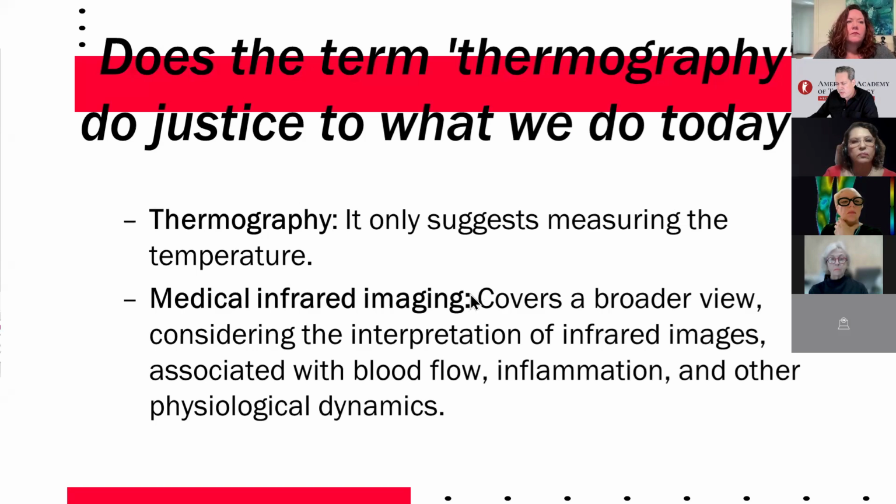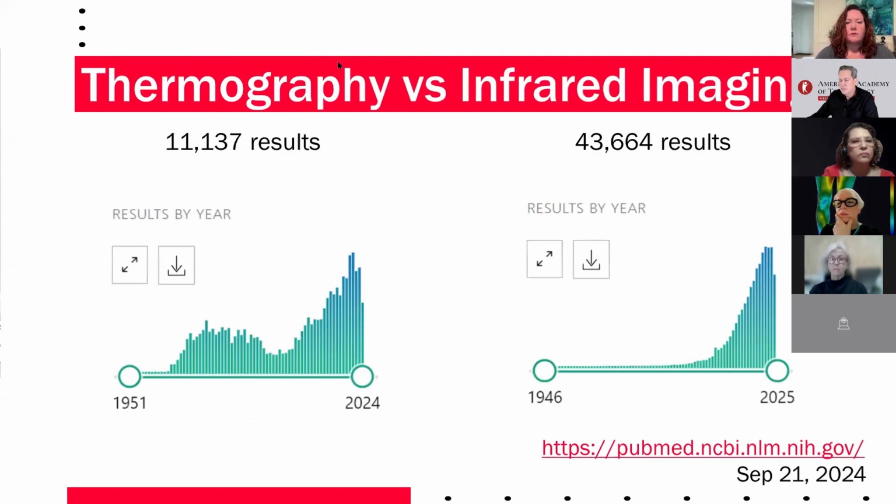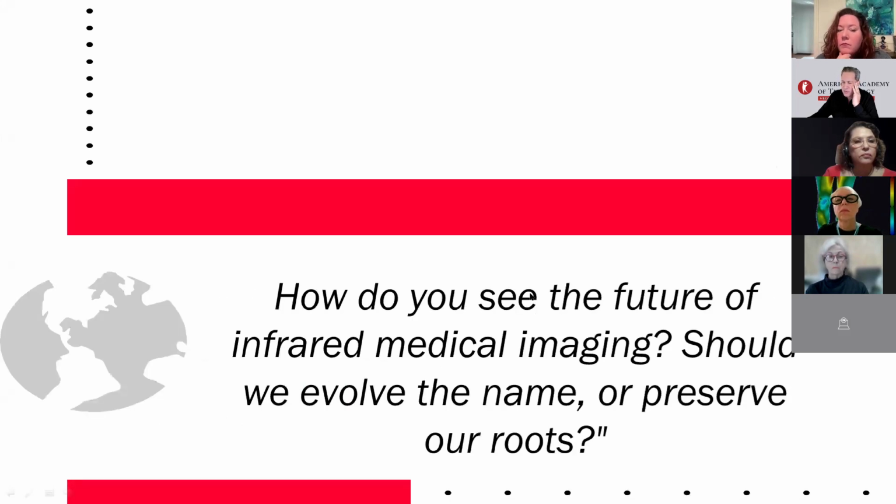So medical infrared imaging covers a broader view. The literature is showing that if you're looking for infrared imaging, you have many more results. If you look in all the papers in the literature, you find four times more than if you're looking for thermography. And if you specifically search medical, you also find many more results for medical infrared imaging than medical thermography. And this change in terminology can significantly impact how healthcare professionals provide and utilize this tool.